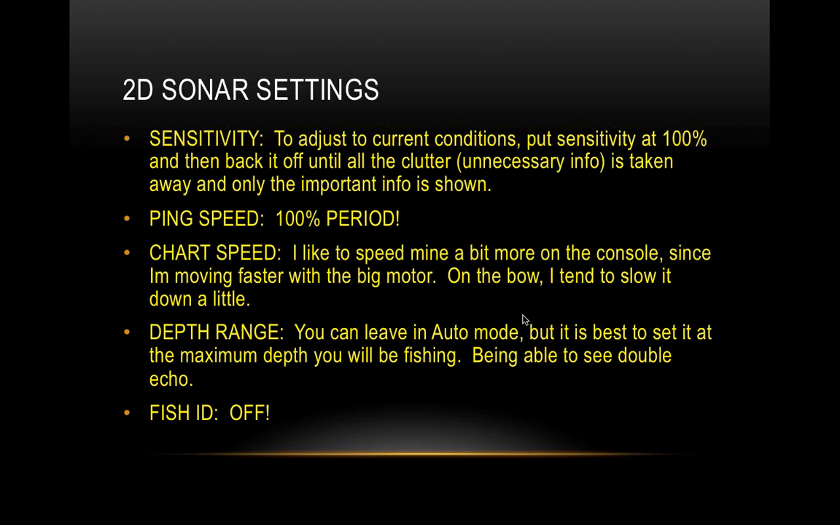It's keeping up with all that data that it's receiving, so it's not all stretched out. If you're on the bow, maybe it doesn't need to be all that fast. You can keep it a little bit slower, but don't keep it really slow. Put it at like 50%, or 60, 70% or something like that. But get a feel for how that affects the image.